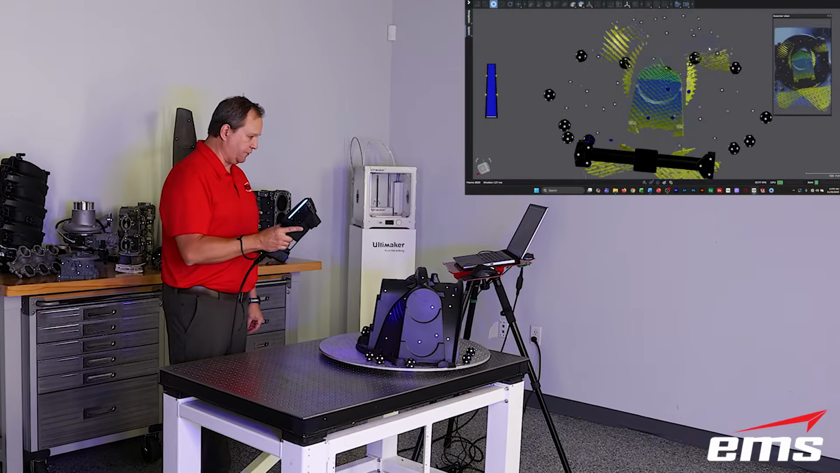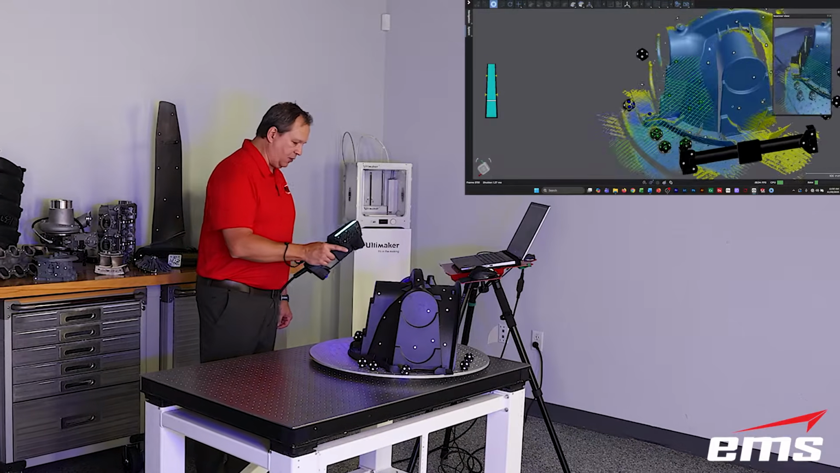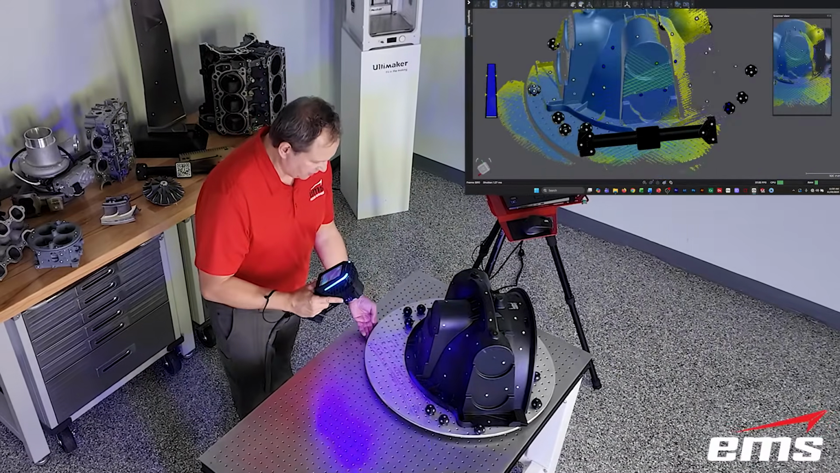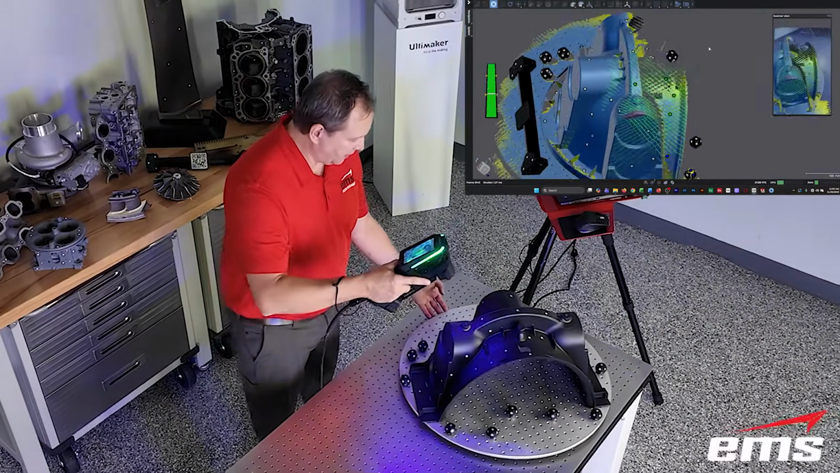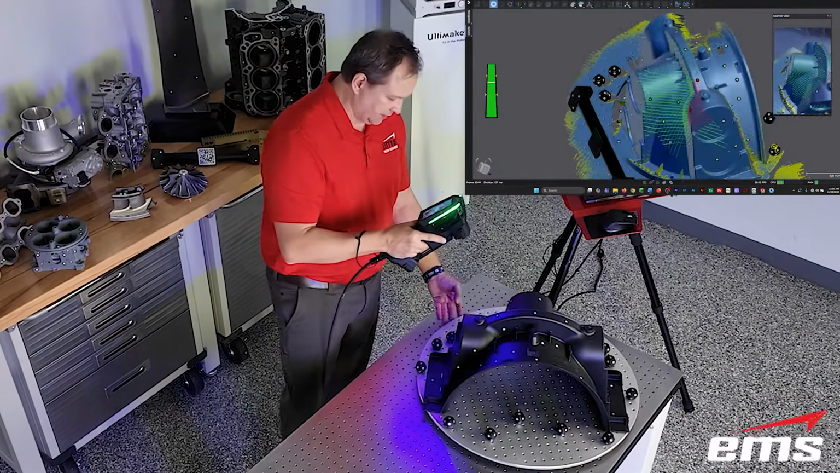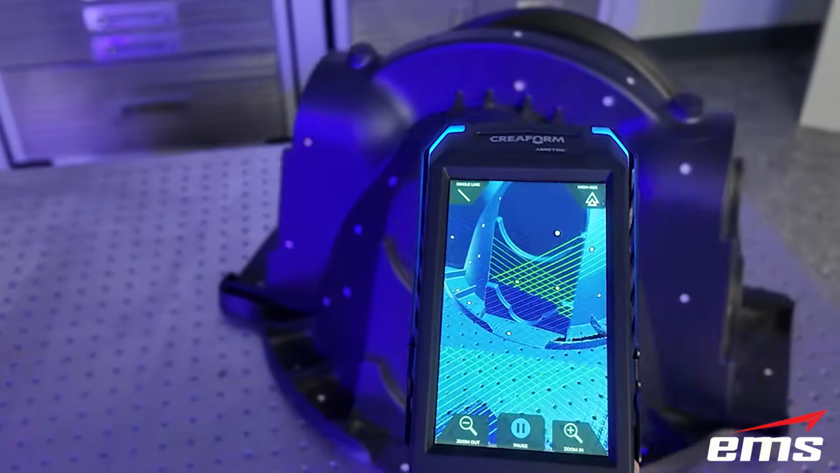So I hit the scan surface, and this is where you're going to see those 42 laser lines and just how fast it is. So you can see as I move around just how quick. I'll do a quick scan of this part, and again, you can see it on the screen. I can pretty much see everything I need to see.